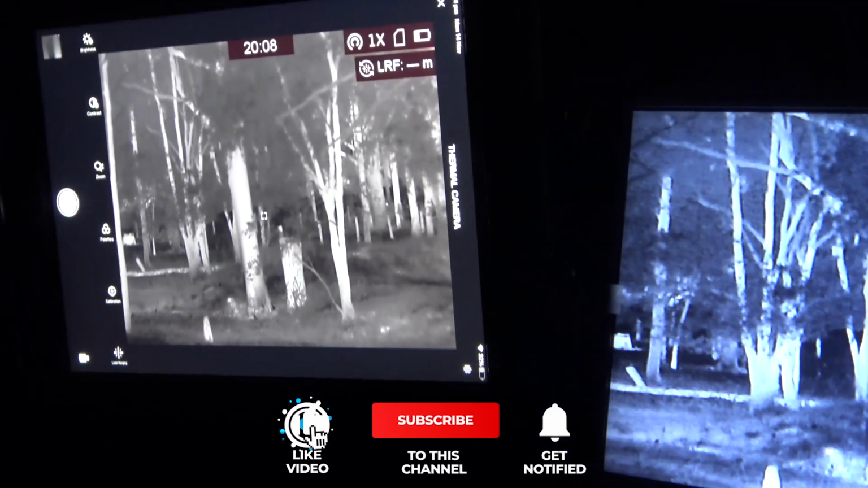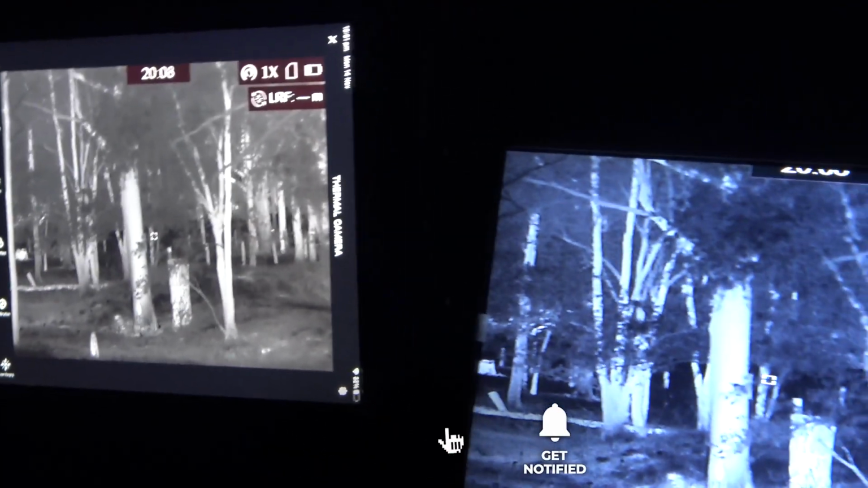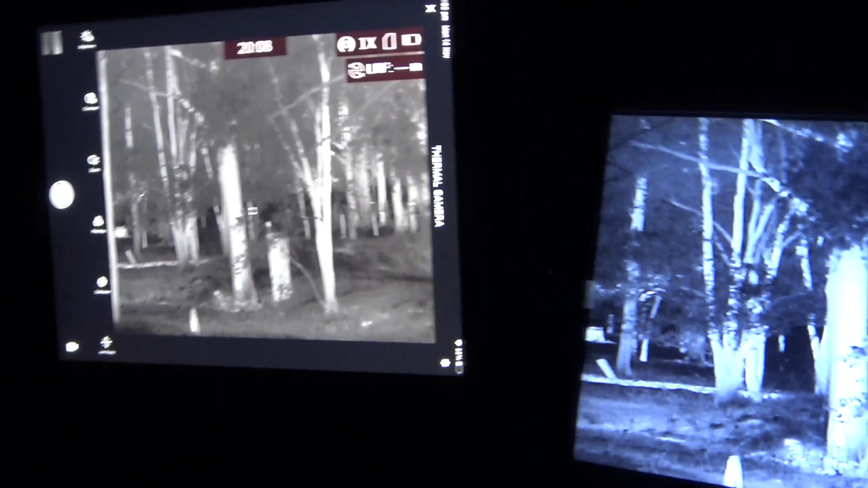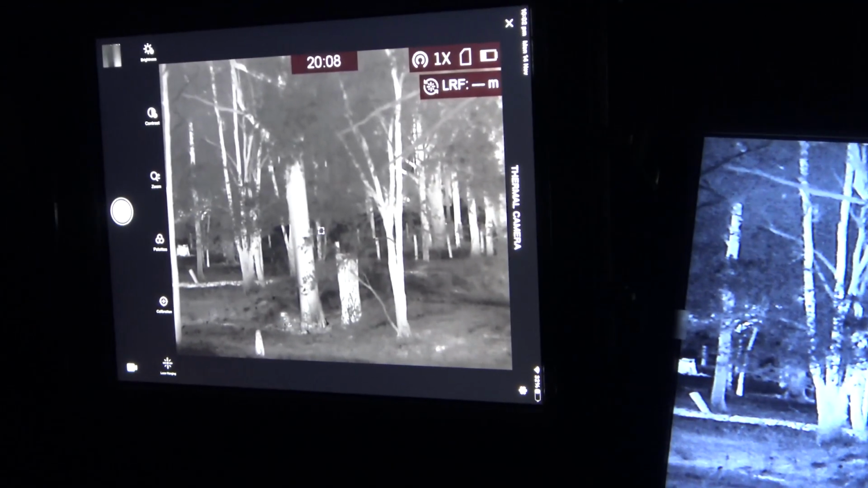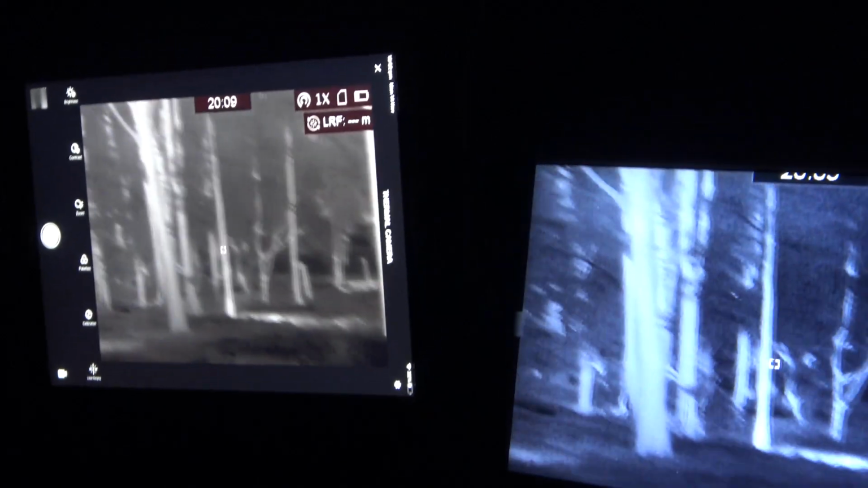That's why this sort of setup is so good, because it gives you the best of both worlds. You can use your spotlight and your thermal on and off throughout the night as you please and as needed. But you'll find once you've used a thermal, you won't go back to a spotlight. Thermal is just next level stuff. You can see for a long way and identify animals a long way away.